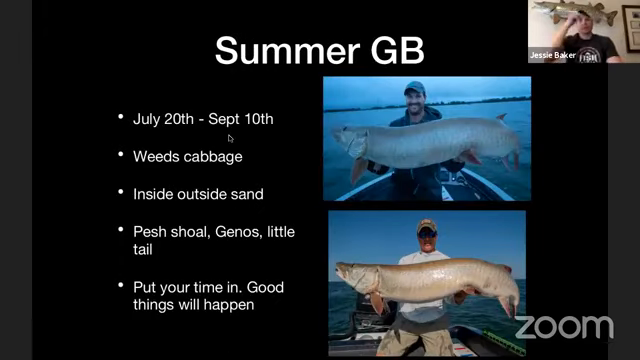Summer in Green Bay, I would call that July 20th to September 10th. This is our casting bite in the summer. A lot of people think that Green Bay is just a place to troll. It's really not. My first 3 or 4 weeks of season are basically all casting. The fish are shallow. They're in the rivers. They're in an easy spot to cast.